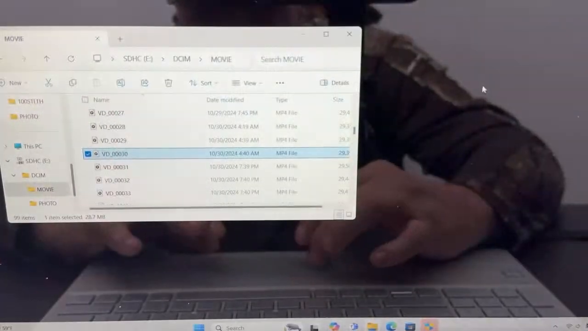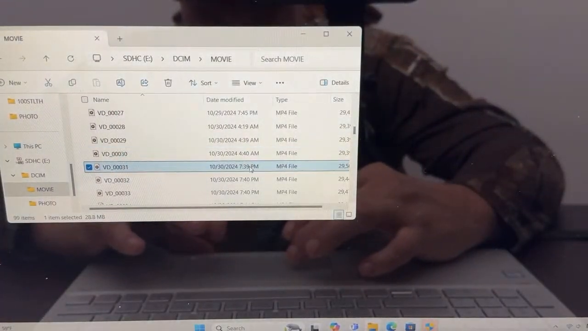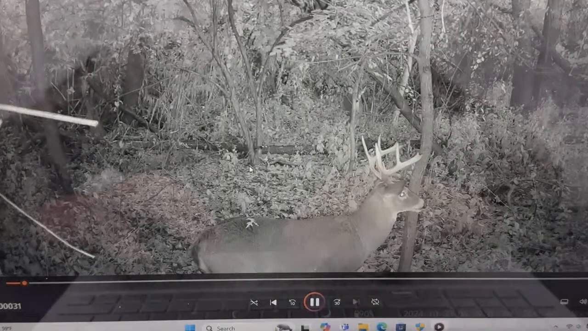There's another buck. Now, I wish I would have caught that one on. I unfortunately missed him, but he's a nice sized buck. And I think that's the buck that was chasing that doe before he came in. You'll see him come in, see him walking at the top there. He just missed him. And then there's the 10-point.